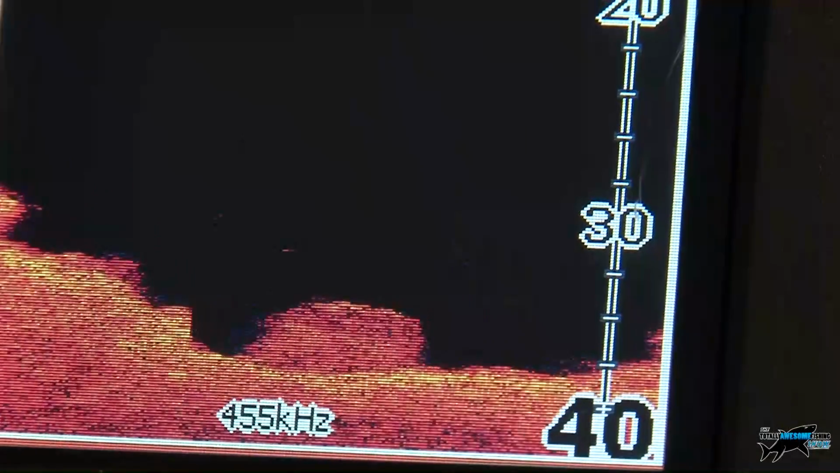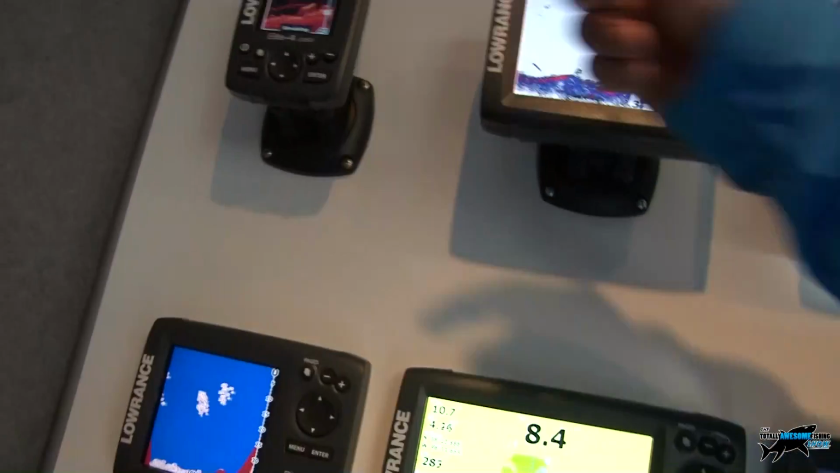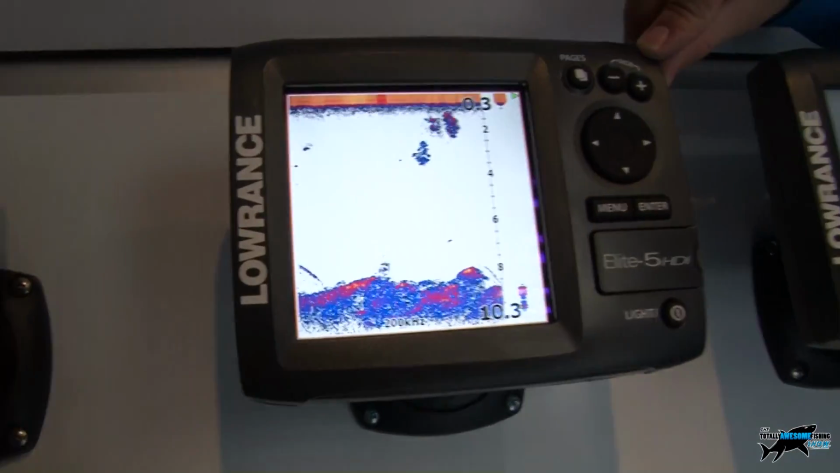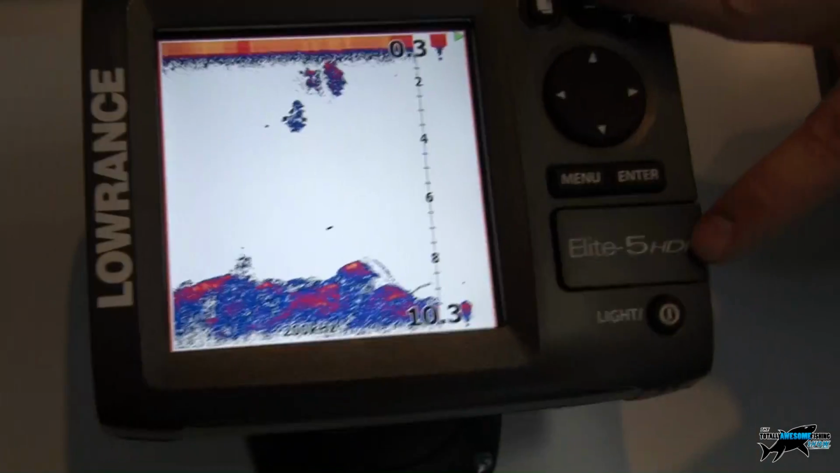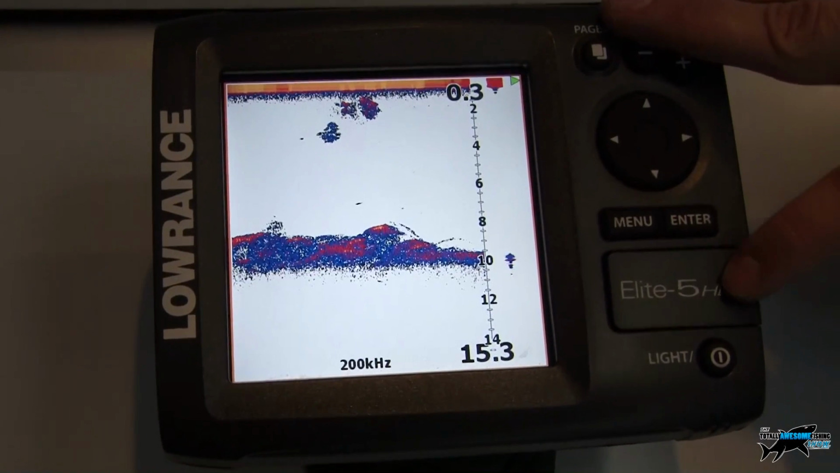Yes, that's it, exactly. Now, what will be the next model up, you know, for this sort of inshore kayak, small boat type fishing, which will be your next unit? So this Elite range, they're available in a 4-inch. We have a 5-inch, which is our new Elite 5 HDI, and it's also available in a 7-inch. So the 5-inch, this new model with the HDI element on it, what that stands for is hybrid dual imaging.